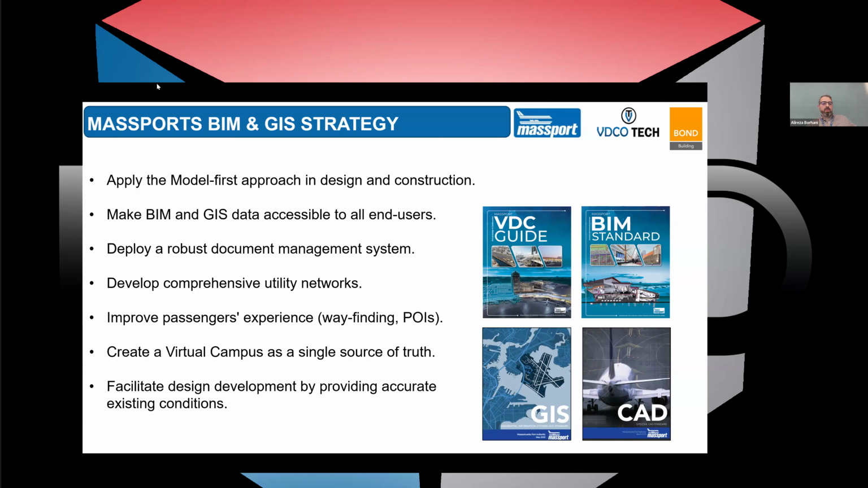We, as the operator of several airport and seaport facilities, have one key goal: to improve passengers' experience, and that could come into many different initiatives itself. Wayfinding would be one example. When passengers are in the airport, just having the wayfinding system to easily direct them towards their gate or the amenities and facilities they want to use.